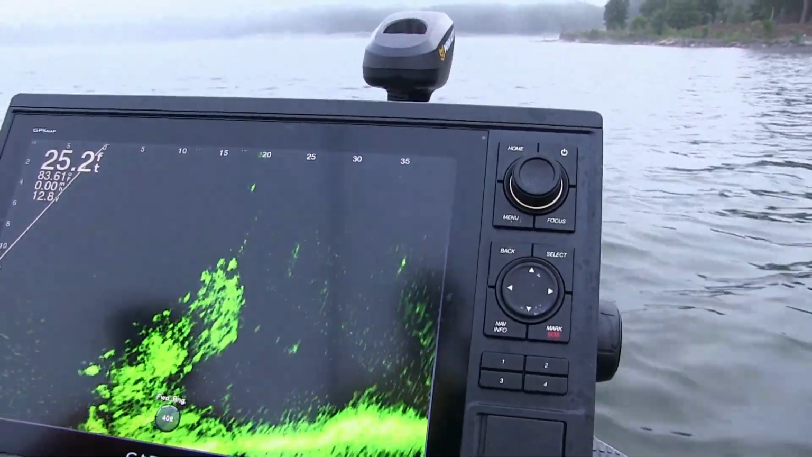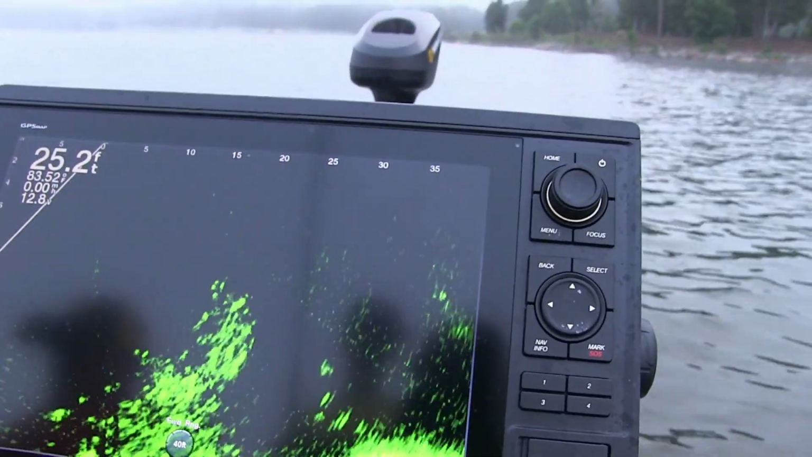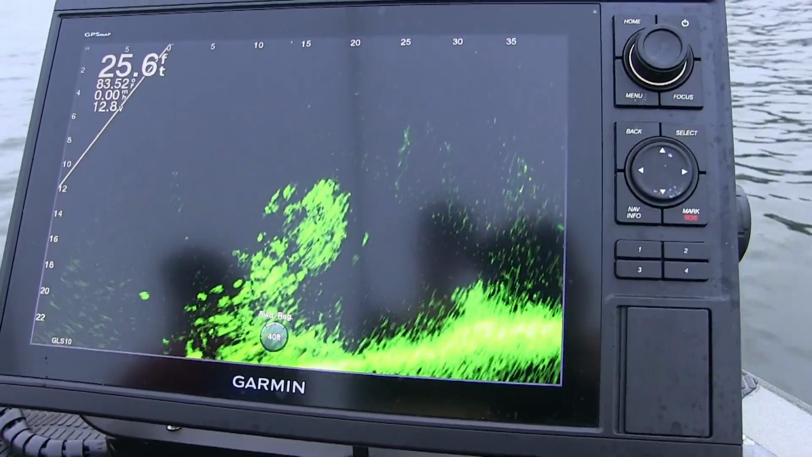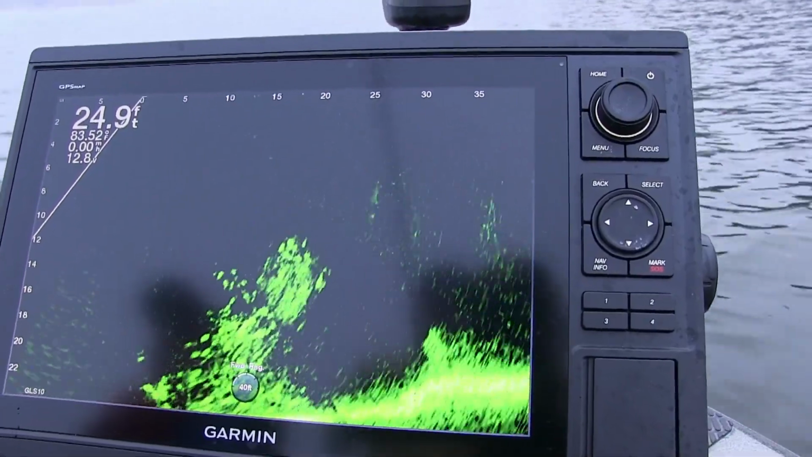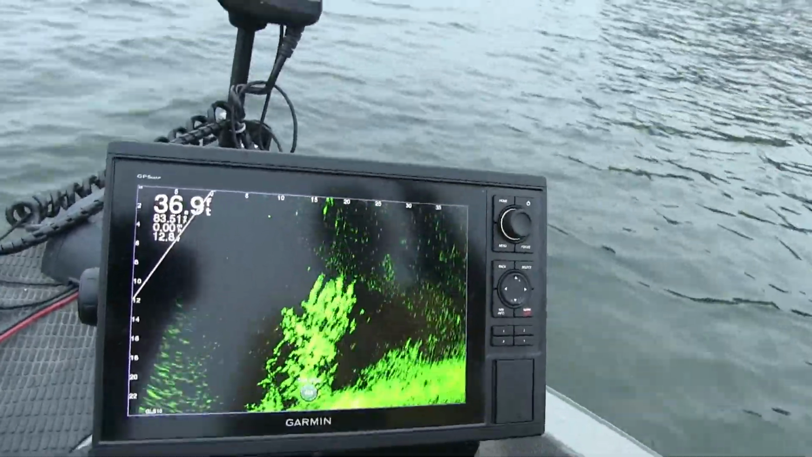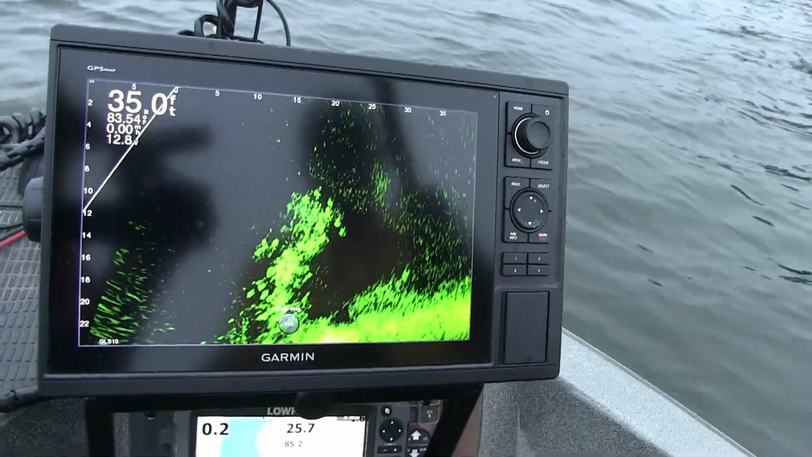And we're in a pretty good spot right now. All right, there goes one down. We're right on top of it. Out there about 15 feet, and they just running all over it. All right, I'm out here about 15 feet. I'm going to cast toward the front of the bow. I mean, toward the front of the boat. There it goes down. I'm going to stop it right on top of it.